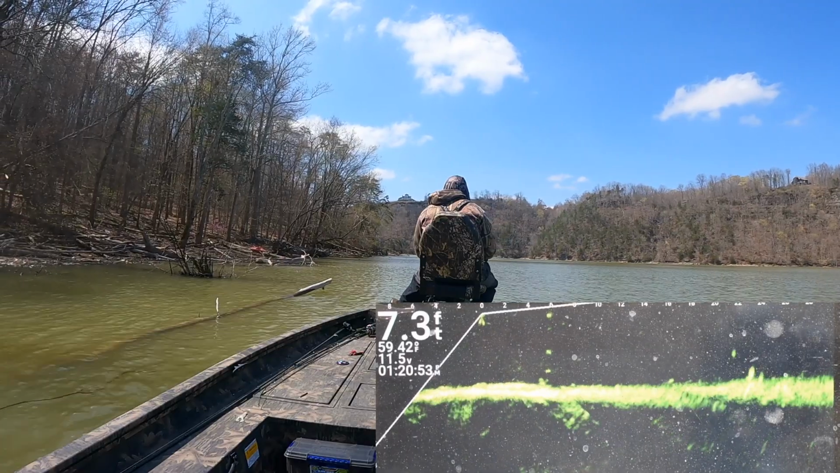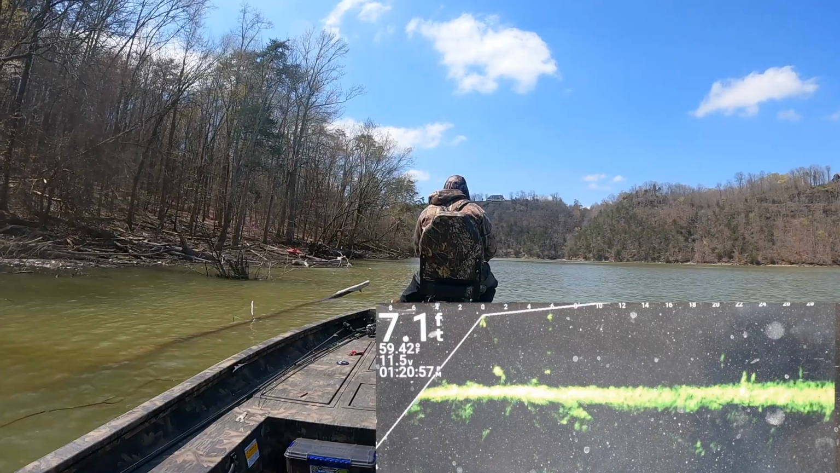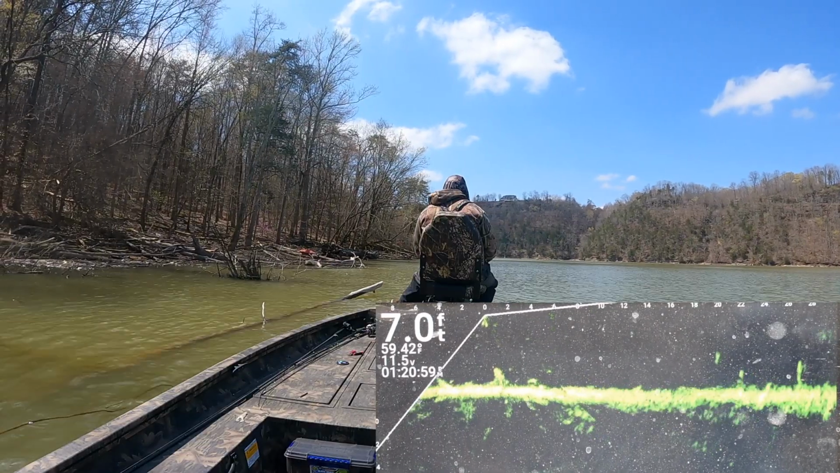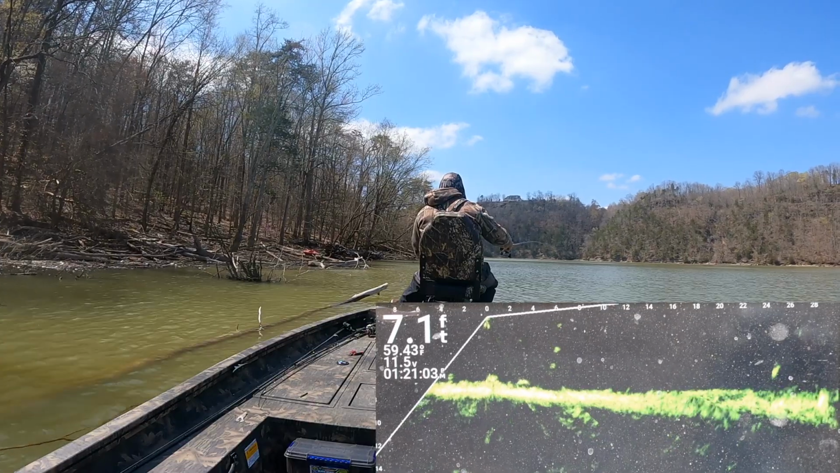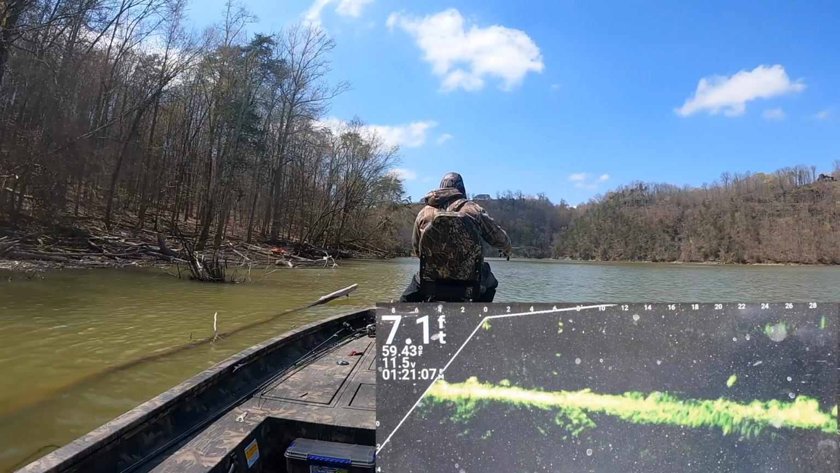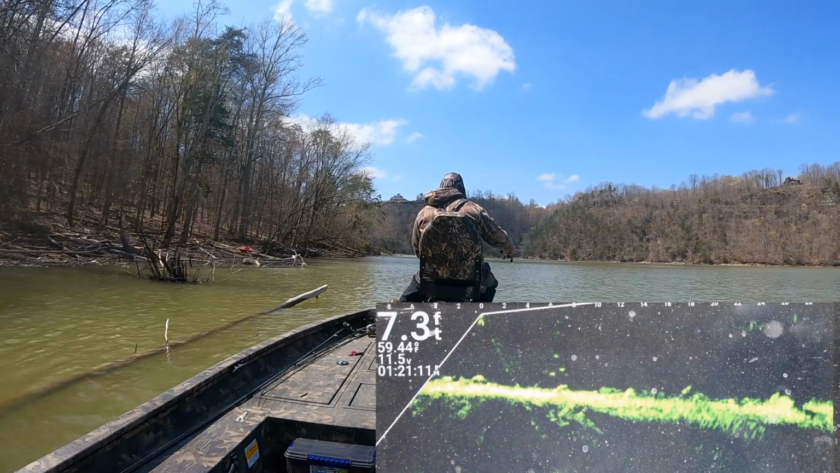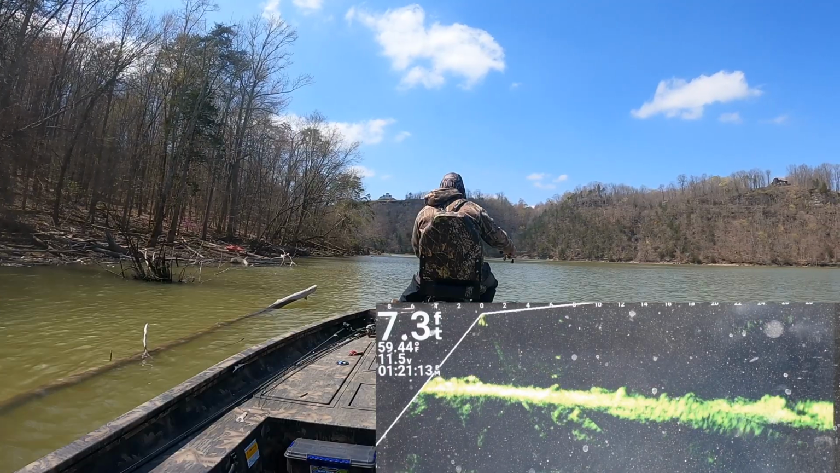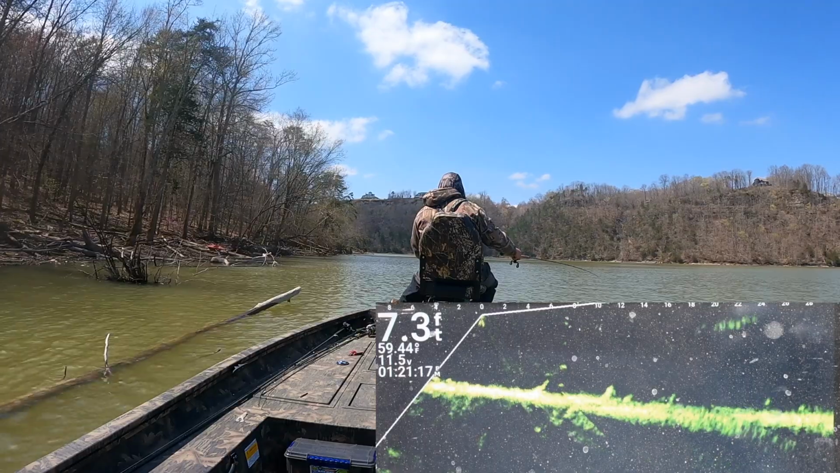I tried casting to these fish with a 1/16 ounce, but the wind was just going on this right here, it's right to left. When I was going the other way, it was left to right, but it was really just too windy to really try to cast. At 7 foot of water, you need to use a 1/16 ounce or less to be able to stay up in the water column.